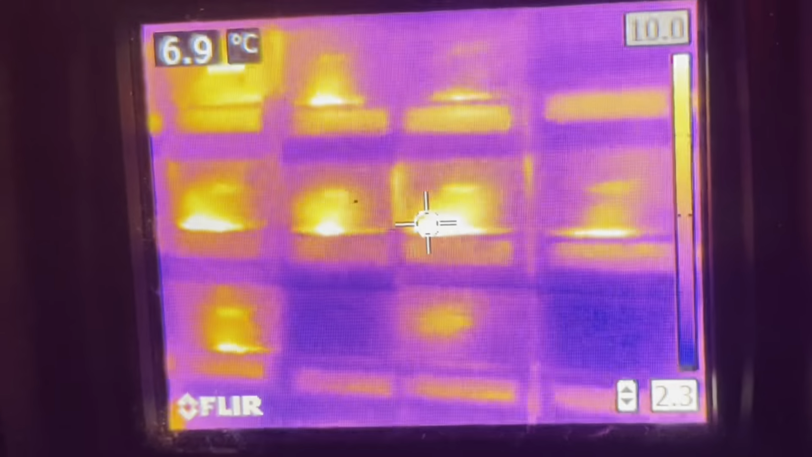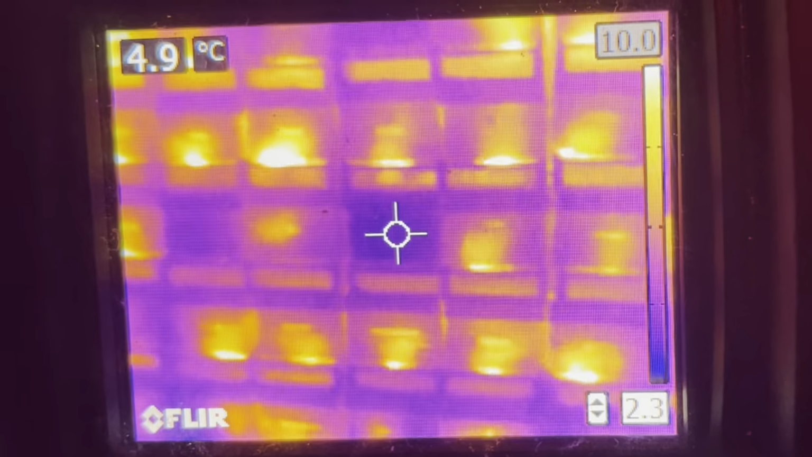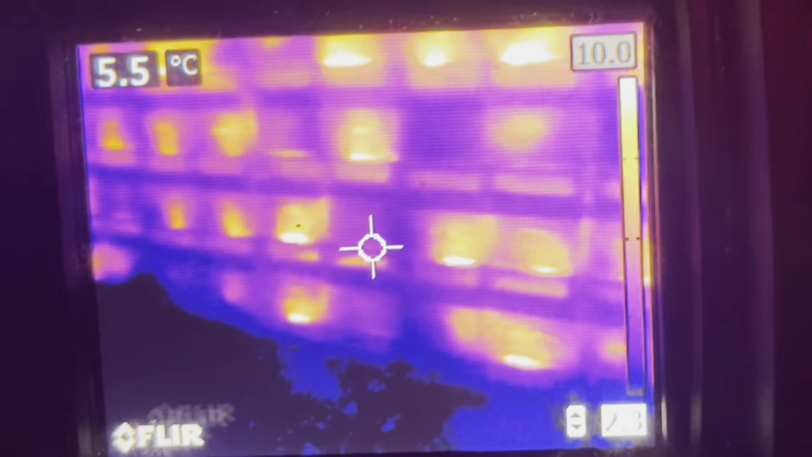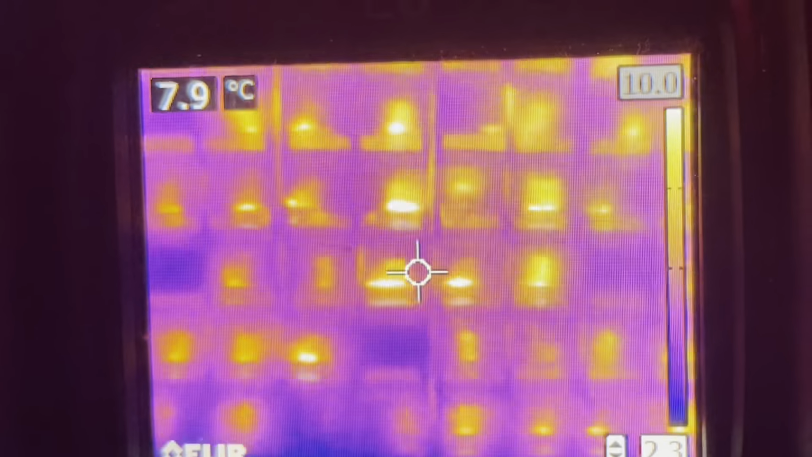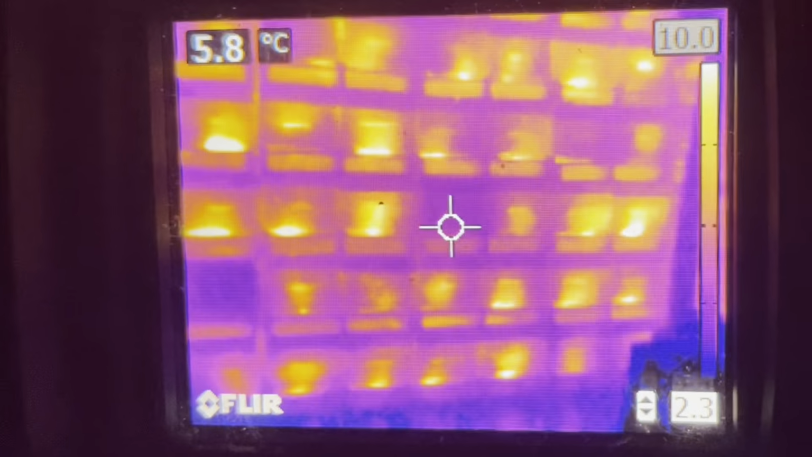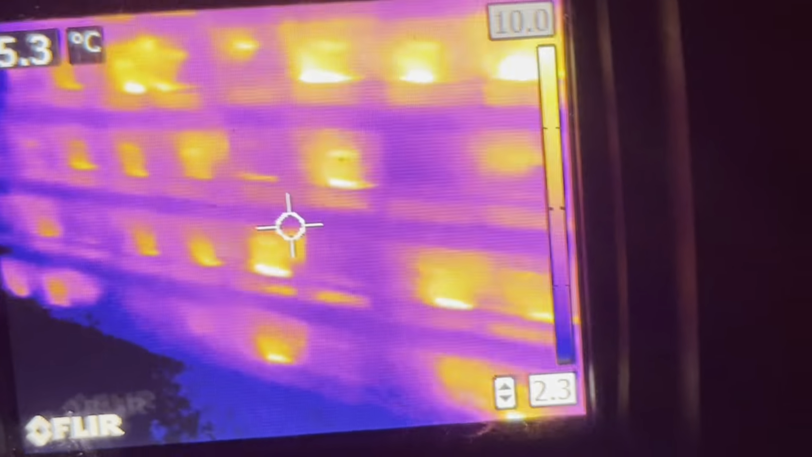So what I'm looking for are these blank spots. Those are obvious dead, small. And I'm assuming these dead ones have something to do with mite bombs I was saying last fall. So that's my assumption, and that's what I'm going to be counting.